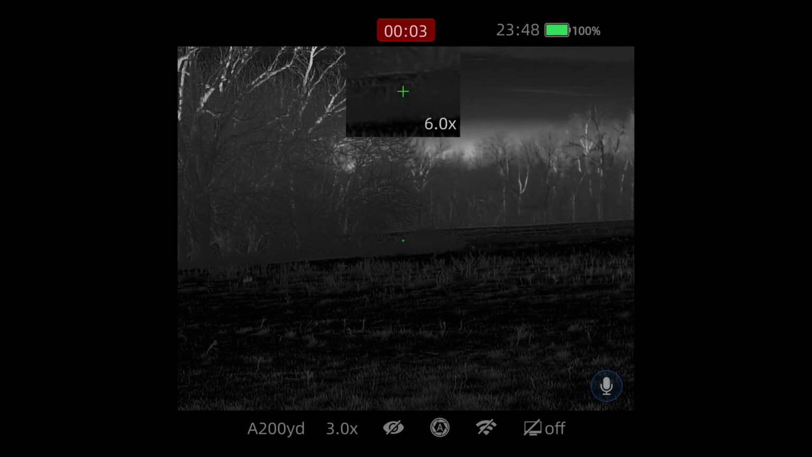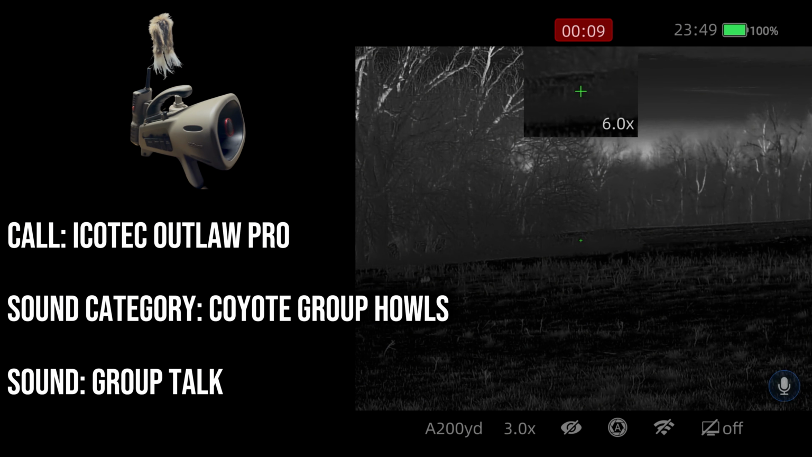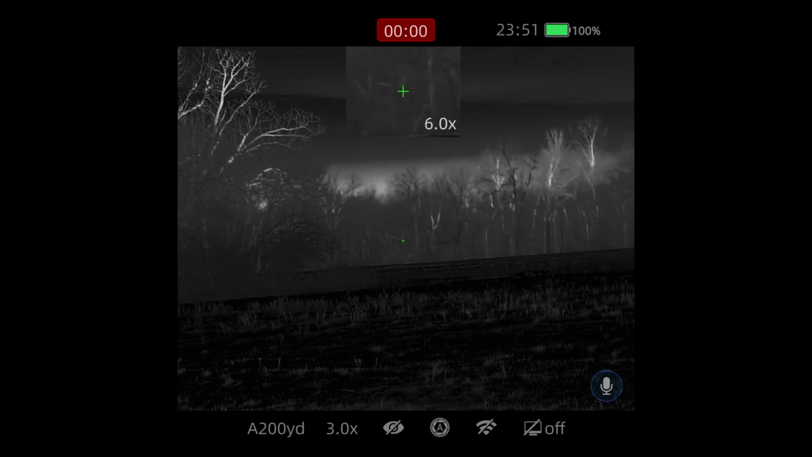Alright, so the first sequence I'm going to start with is the group howl. It's in ICOTEC's group howl library. It's called Group Talk. I'm going to start with that, see if anything responds. Right now they're pretty silent when they come in, so I'm just going to start with this, see if they respond. There's a good chance they won't, but then we'll kind of ease into something else.